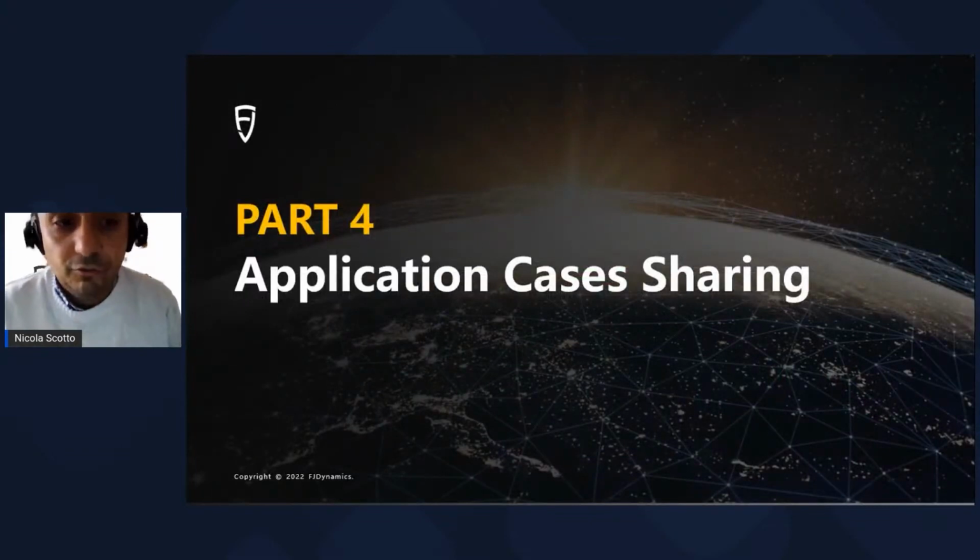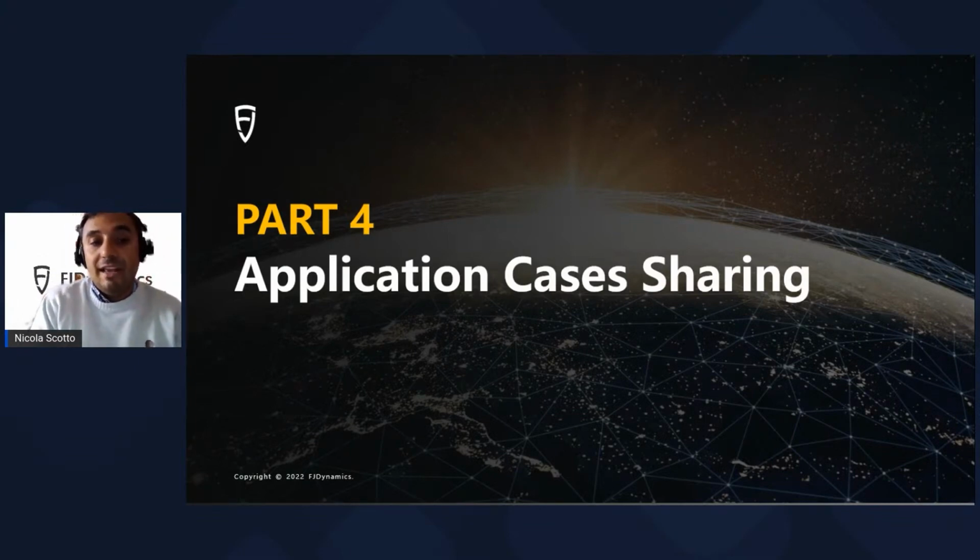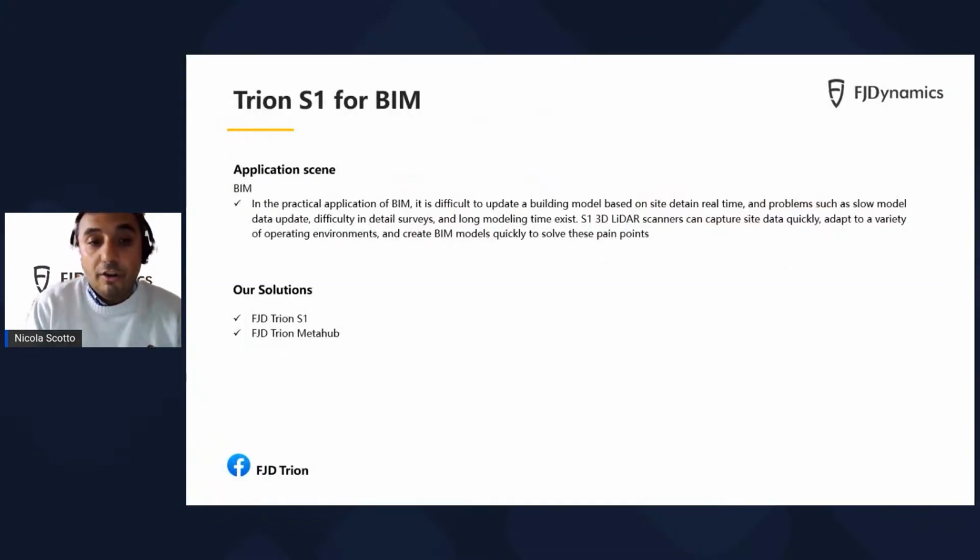Now, the fourth part of this presentation focuses on concrete and actual application cases where Trion S1 has been used successfully. The first application case definitely is BIM. Most of you know that BIM stands for Building Information Modeling, and it is more and more used to visualize projects and to support architecture activity.